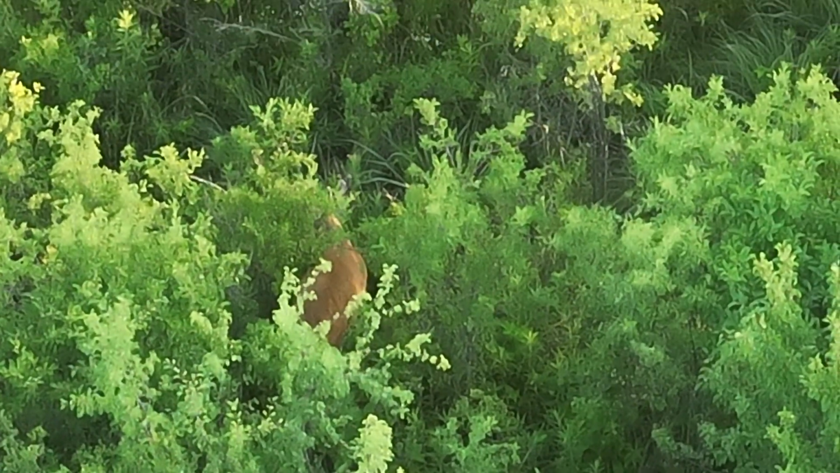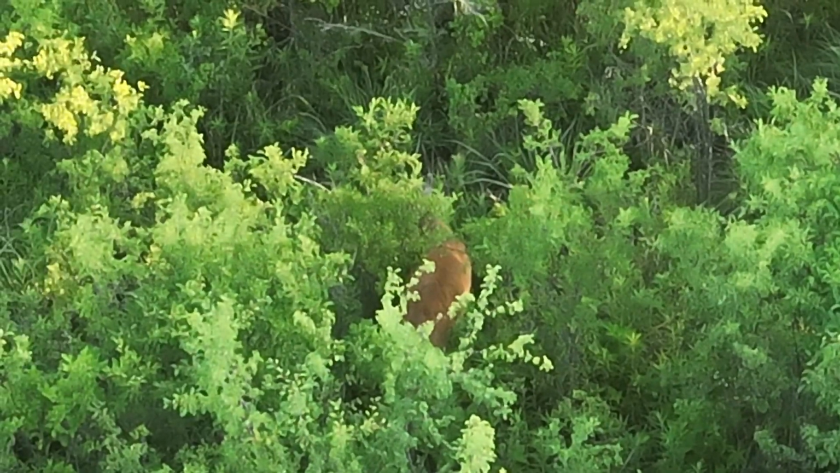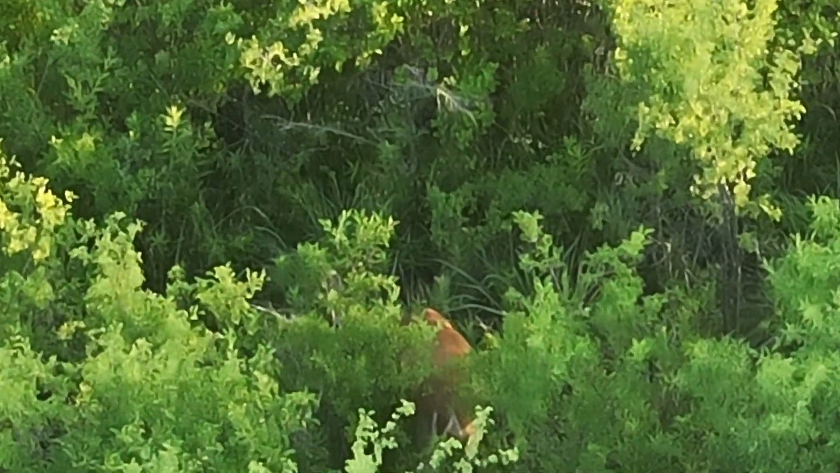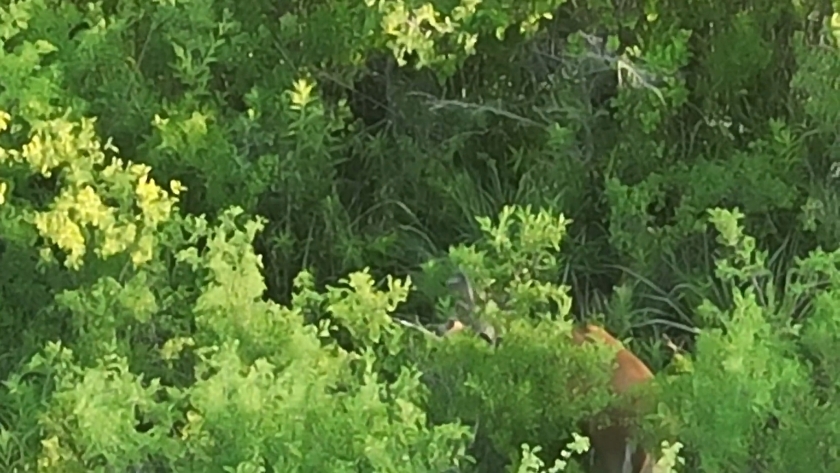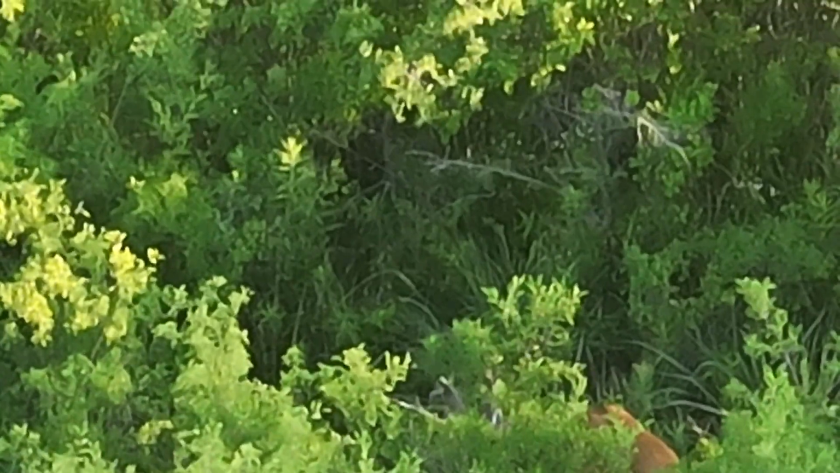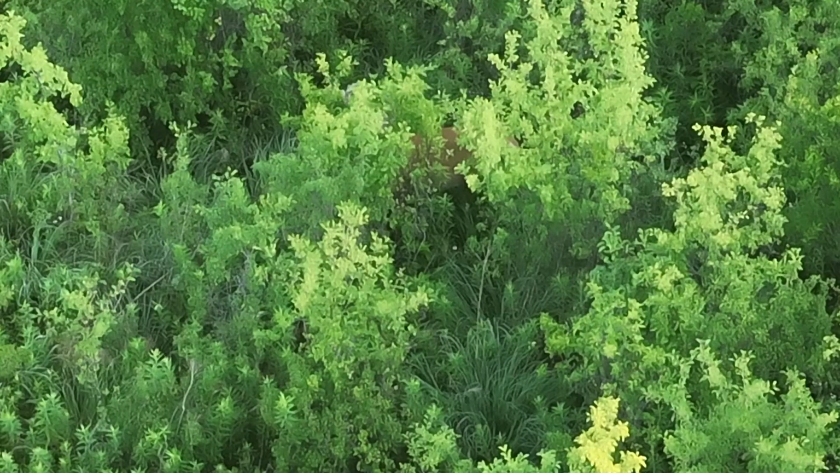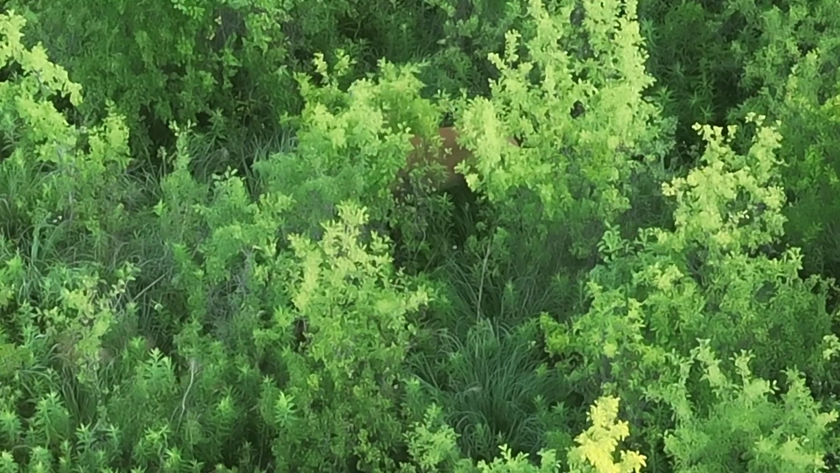This is the actual deer that was shown a little bit earlier, working through the small tree situation, and a taller rack with a number of points. That deer would have been, I would guess, 2 to 3 years old. Nice, healthy deer. Positioning ourselves further to process what I'll call deer number 7.